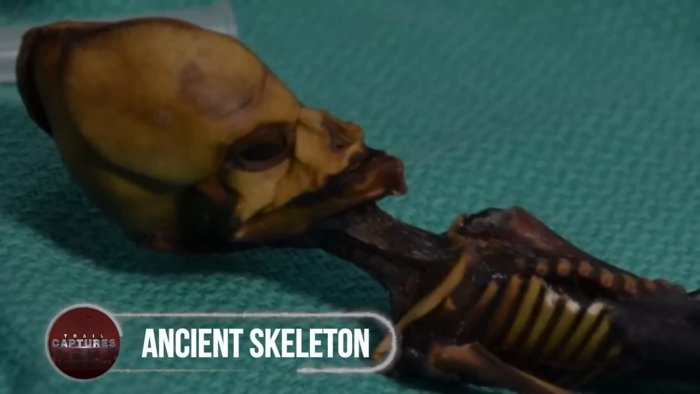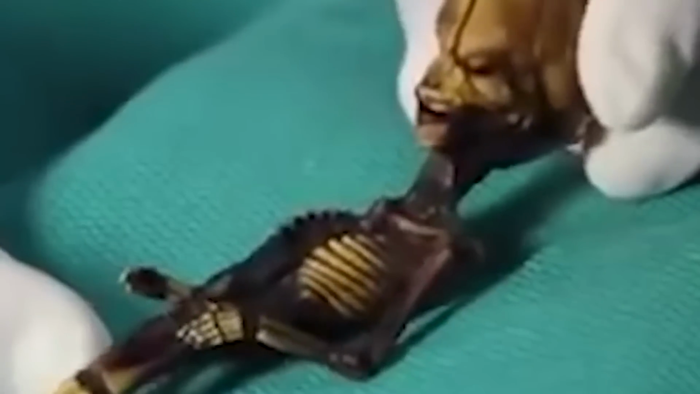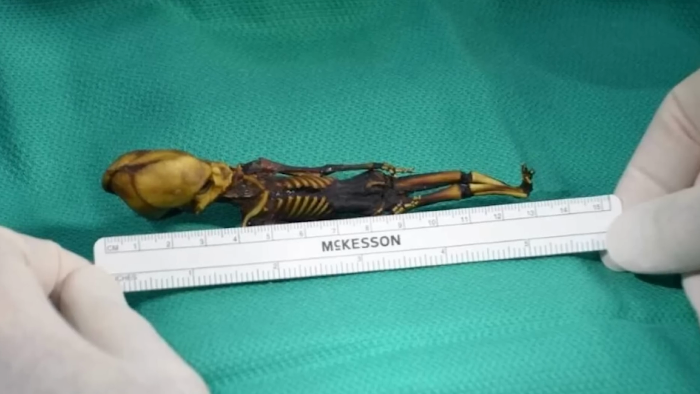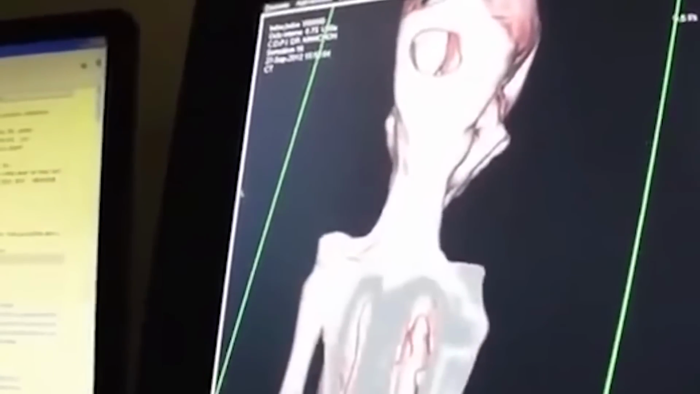Ancient skeleton. Not even a meter long, the tiniest skeleton to ever be found continues to shock researchers with its mind-blowing feature. At first, they were stunned to see that such a tiny creature existed in old times. Secondly, they determined it was not a creature, but a tiny human.